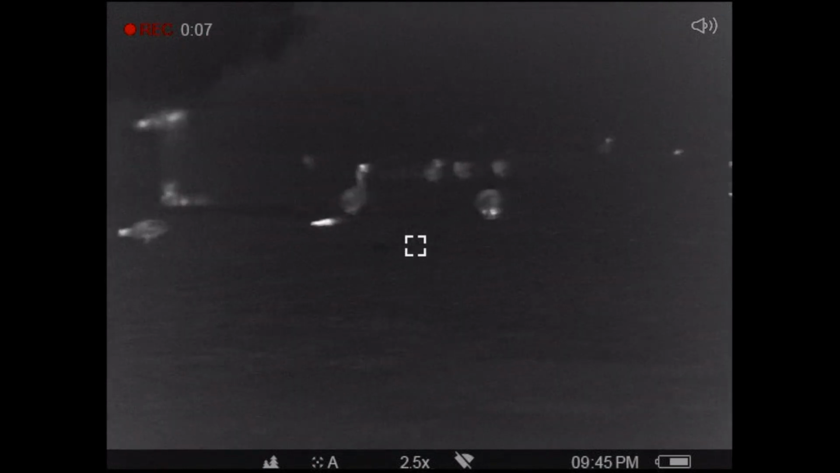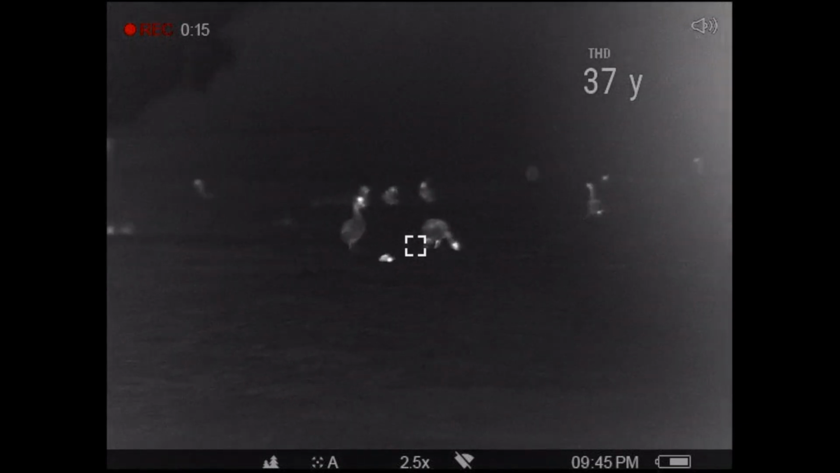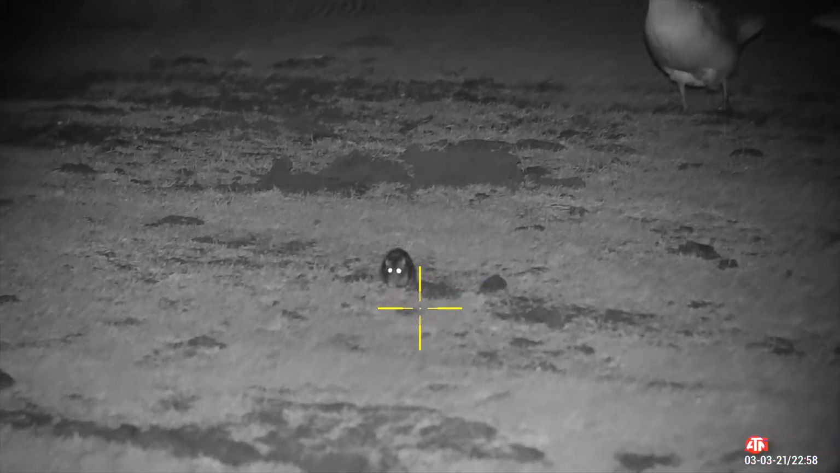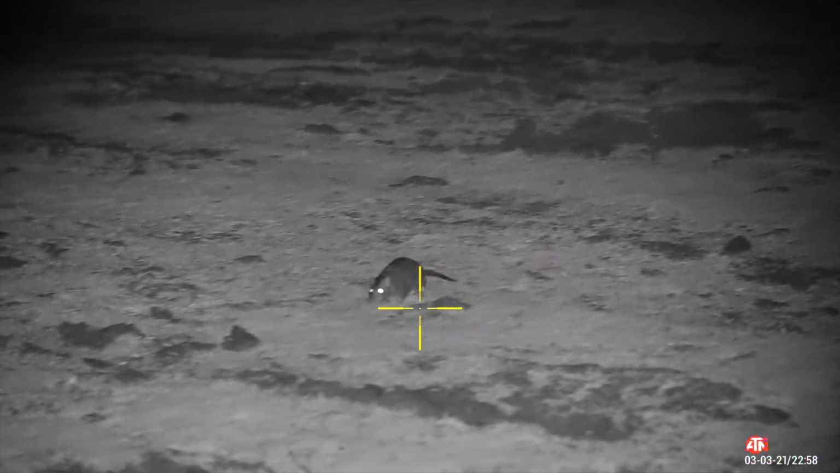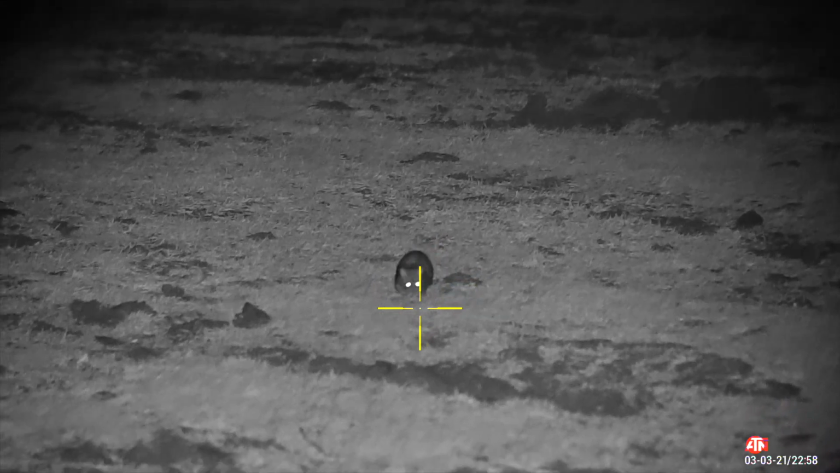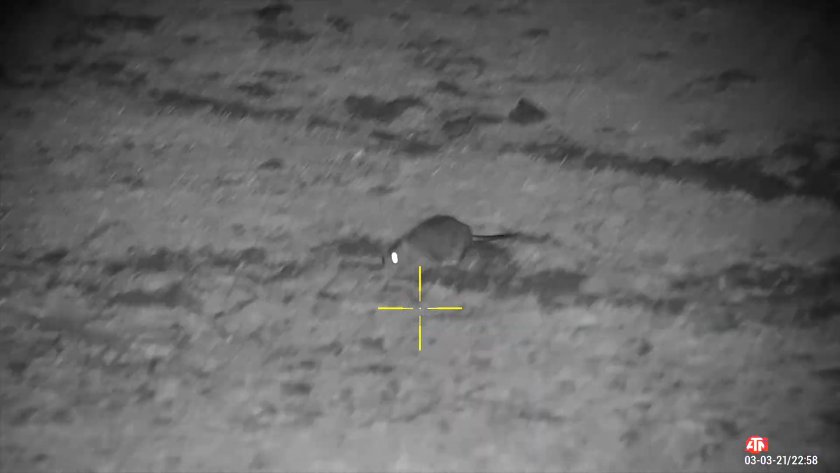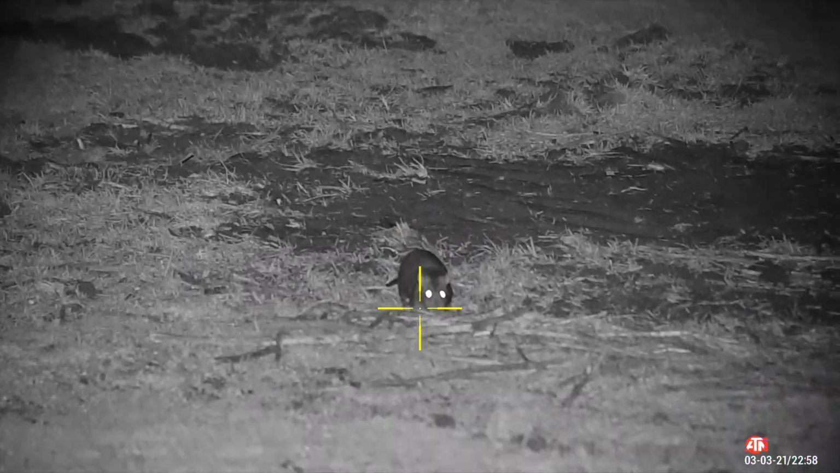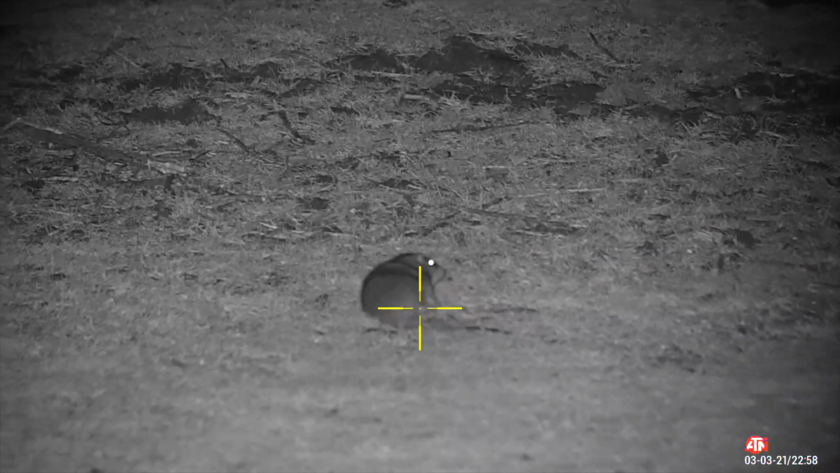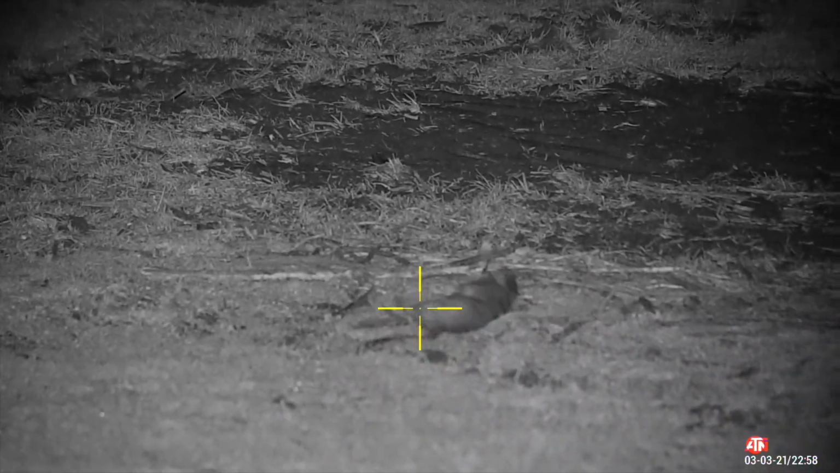I recorded this rat in the middle of the paddock because it was quite strange to see it so far away from the safety of any of the holes or covers. I'm standing with my back towards the bank, which is pretty much the main nest, and I think he was making his way towards me anyway. I tried to take it there, realising I'd not cycled around, so it was another few minutes before he actually stopped fidgeting around and I was able to squeeze the shot off. Perhaps a tiny bit low because he was a little closer than I originally ranged, but he soon expired with a heart shot.